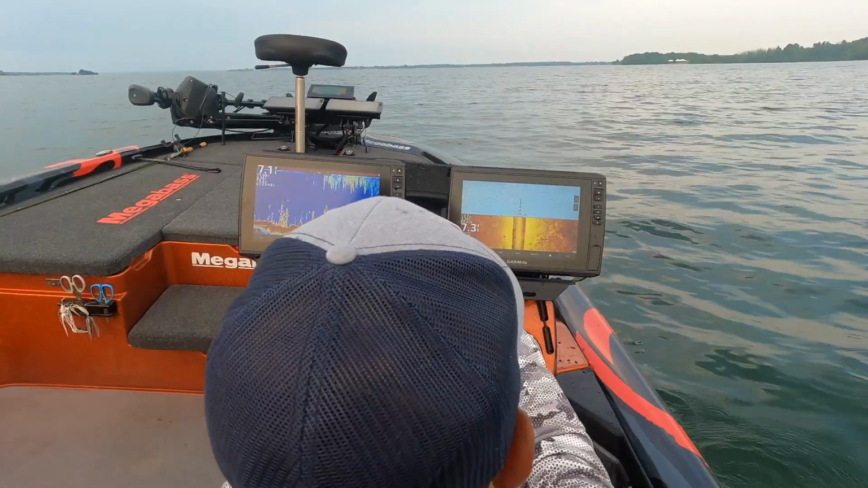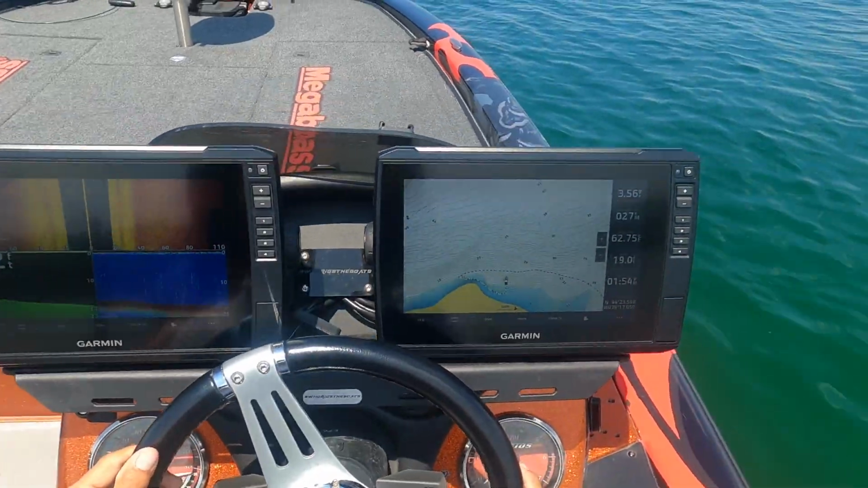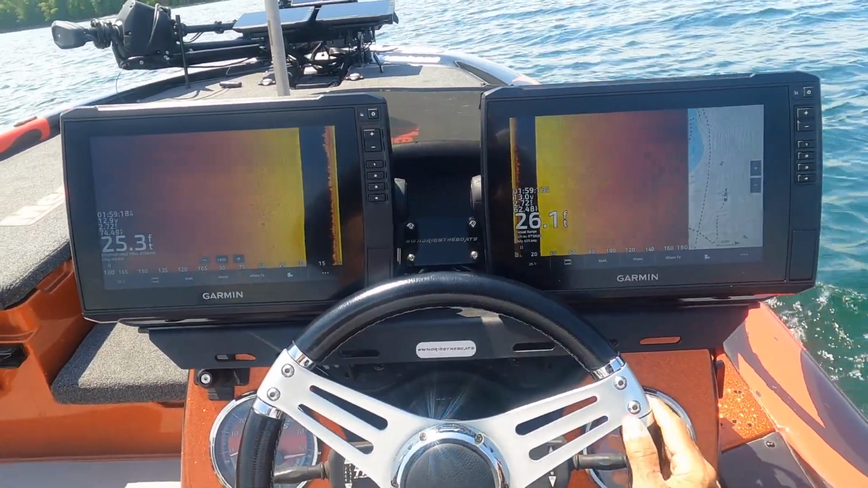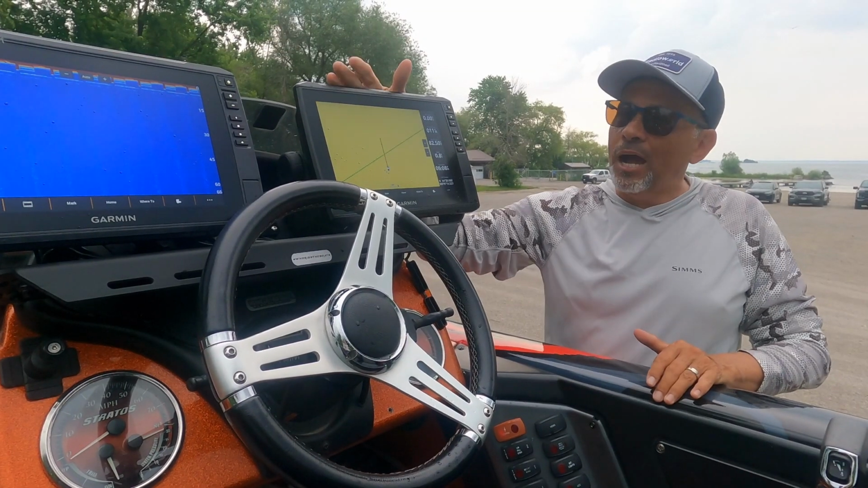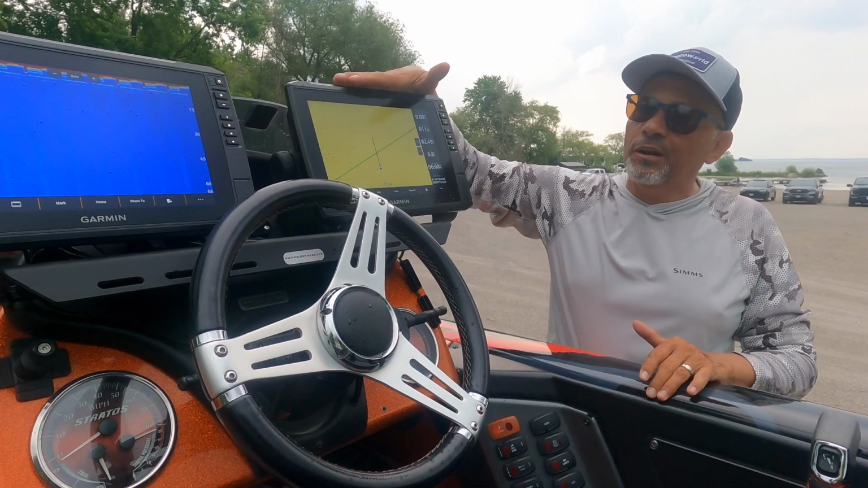So 2D sonar while I'm driving is essential. But if I want to switch over to side imaging, I'm just idling along a shoreline or a flat trying to find things, I can split screen and do all kinds of things. Two graphs is highly recommended. Now, I went with the 10-inch rather than the 12s, really just because of sight lines.